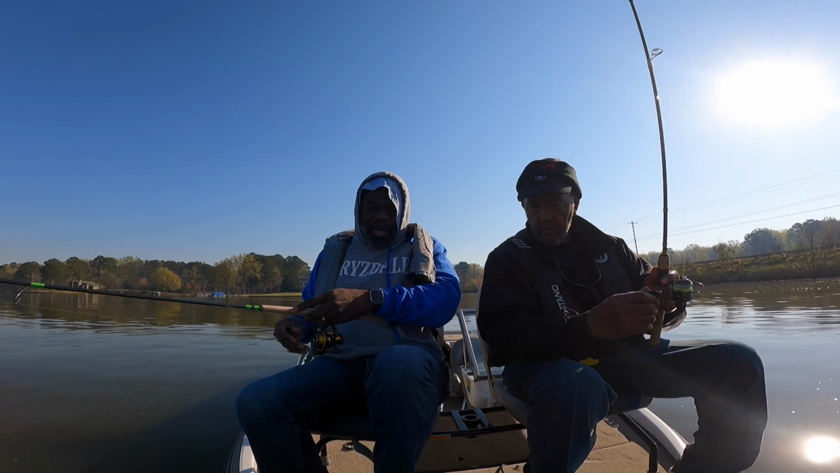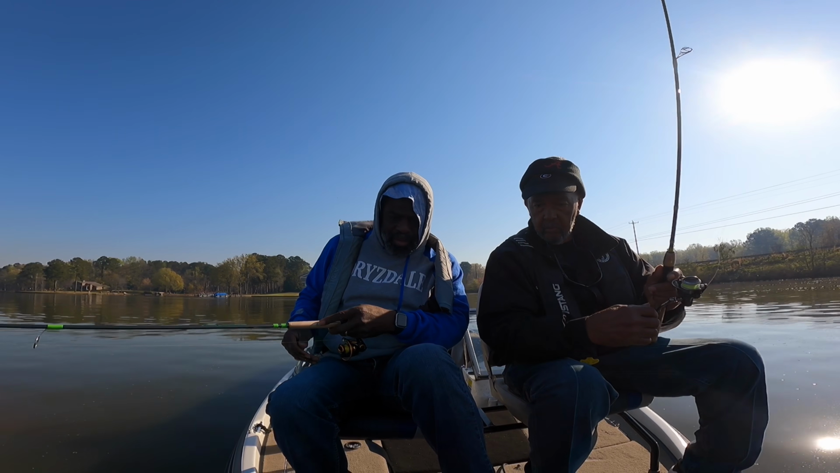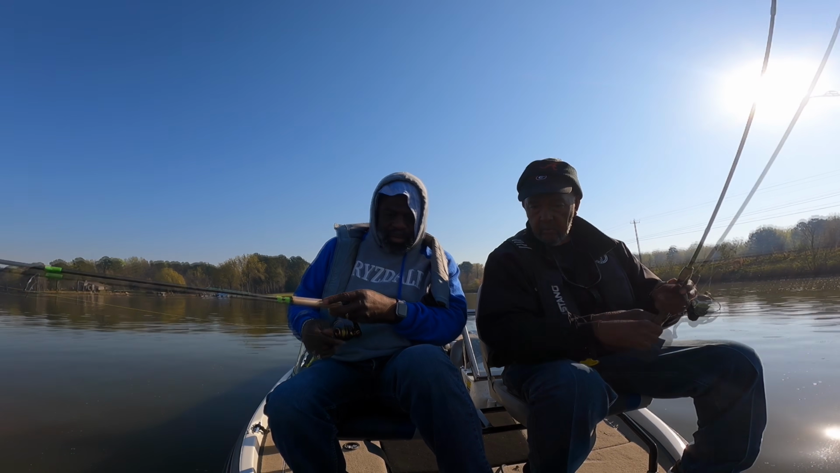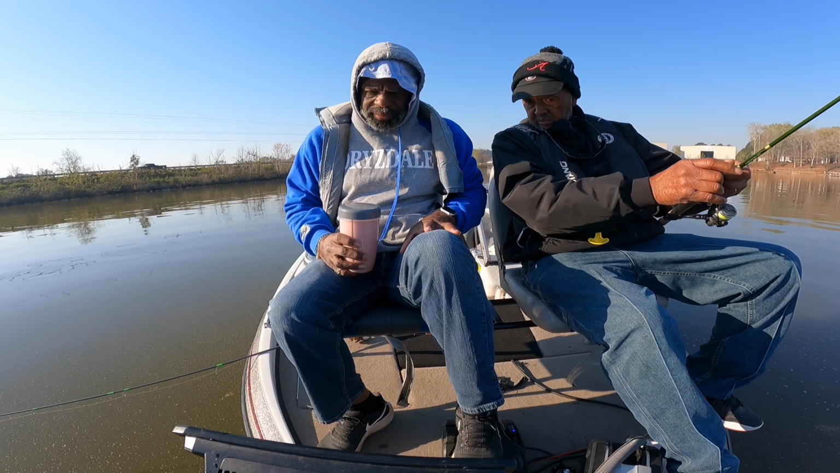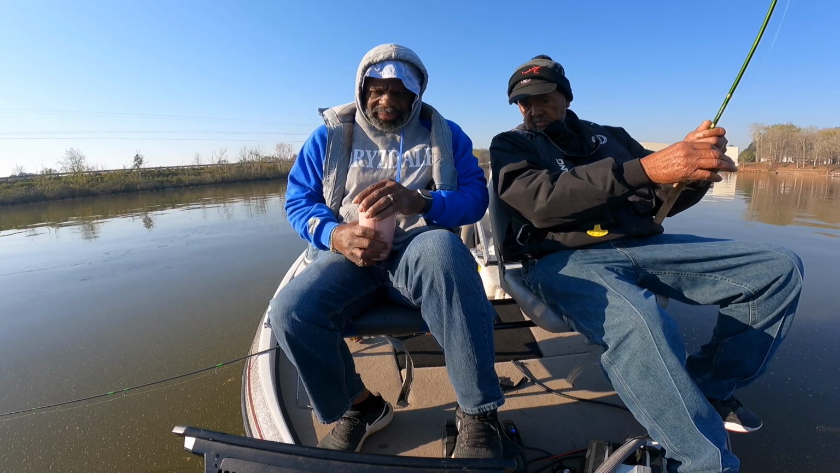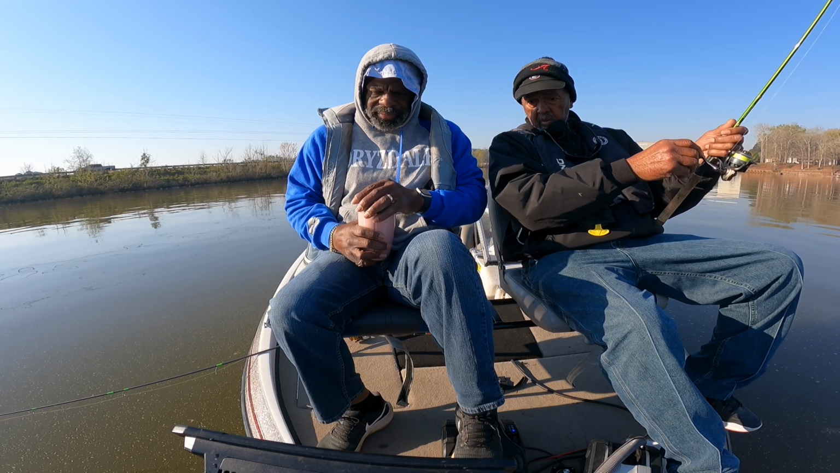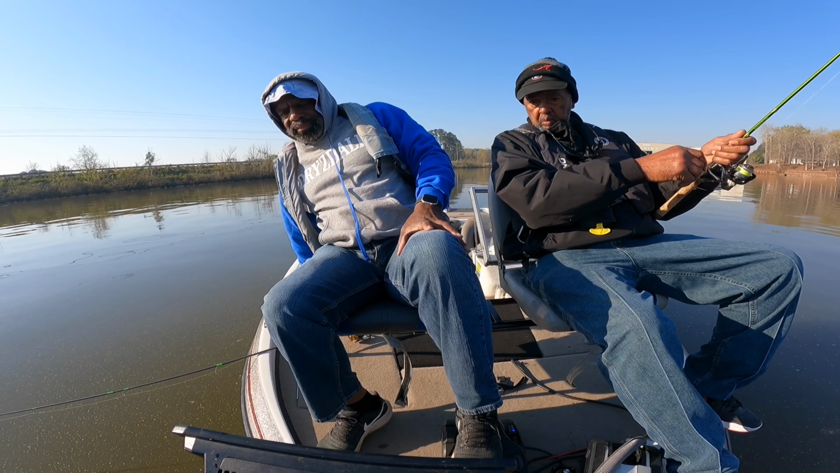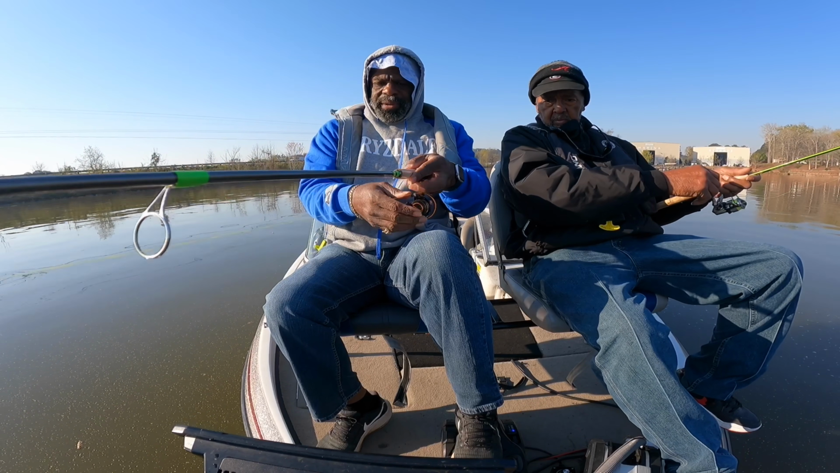Again, see, I didn't see my bait, but I saw that fish turn around and start running. I'm at 10 feet. Back up on him. Where you at? I think you might be across the beam a little bit.